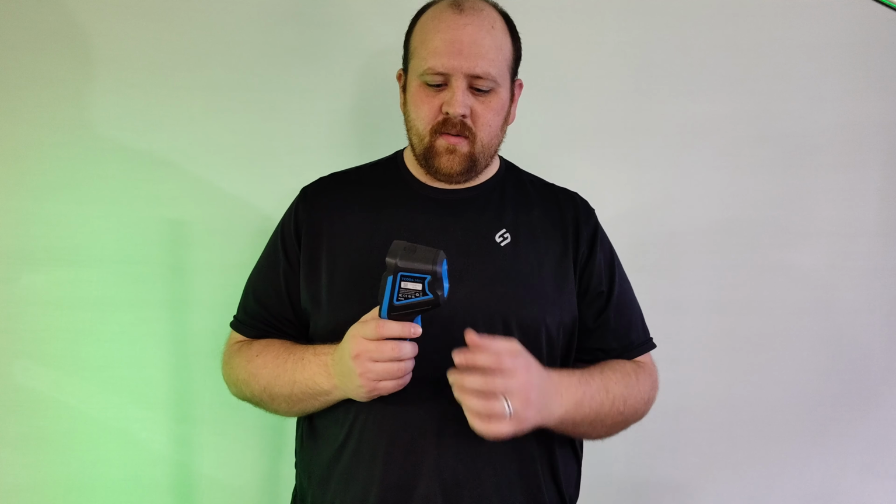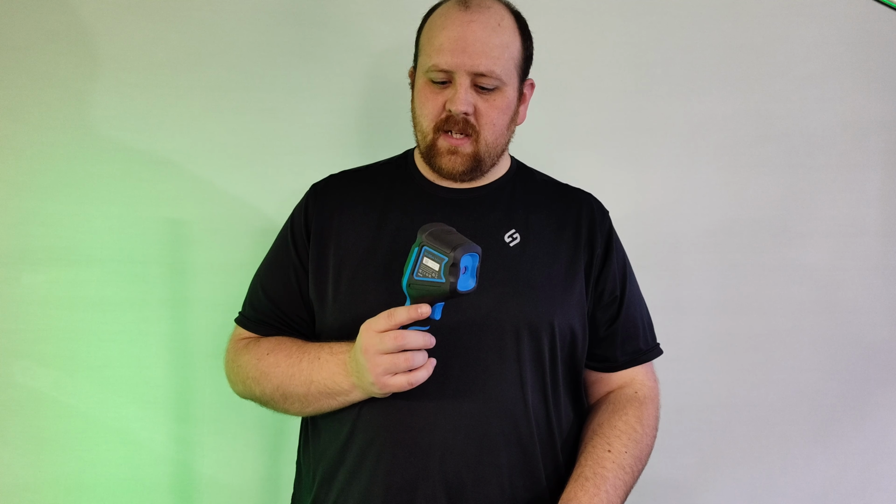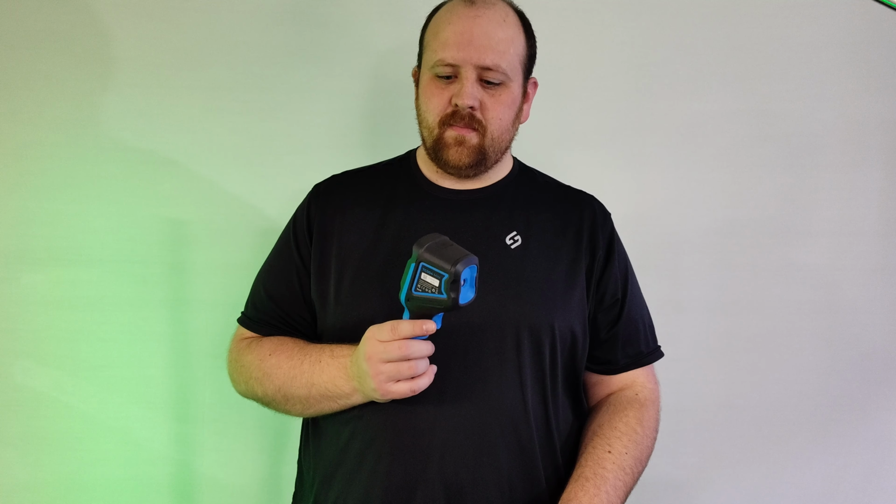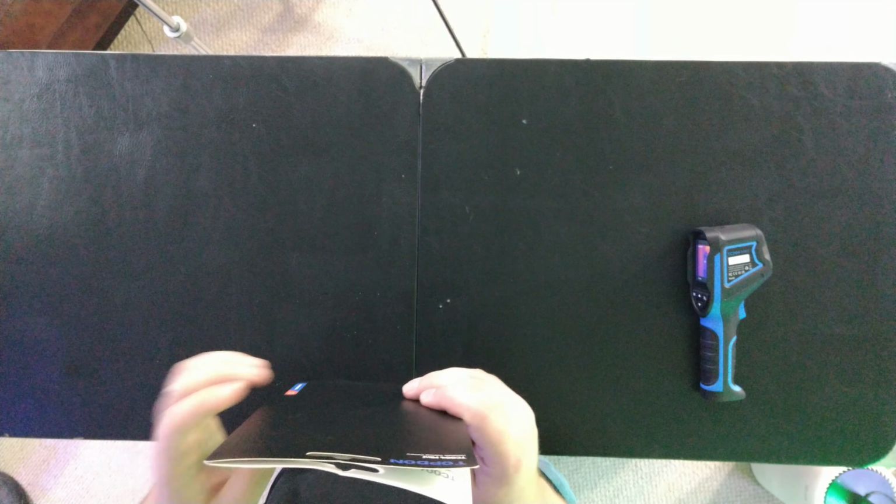When using it, you're going to hear some clicking every once in a while. In the manual, it explains that that's when it's calibrating. So it calibrates every 15 or 30 seconds, something like that. You'll hear a little click, and that just means that it's doing its job. It's calibrating. Other thing to note, this is the paperwork that comes with it.